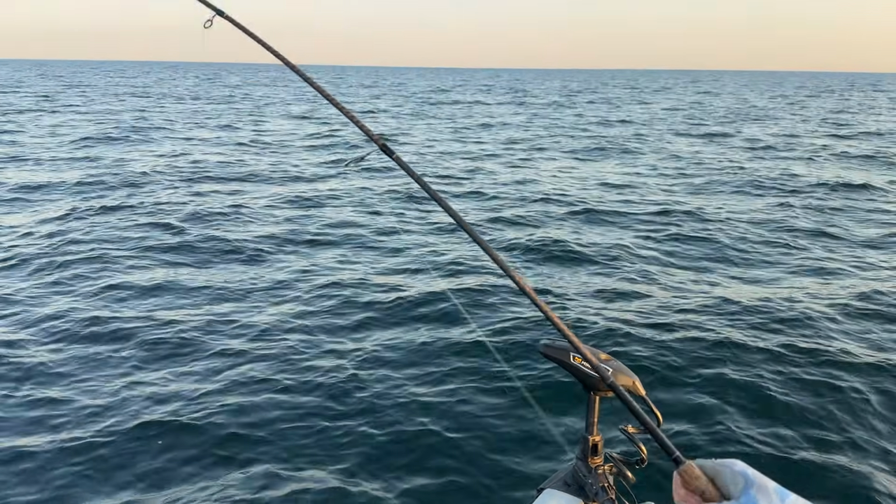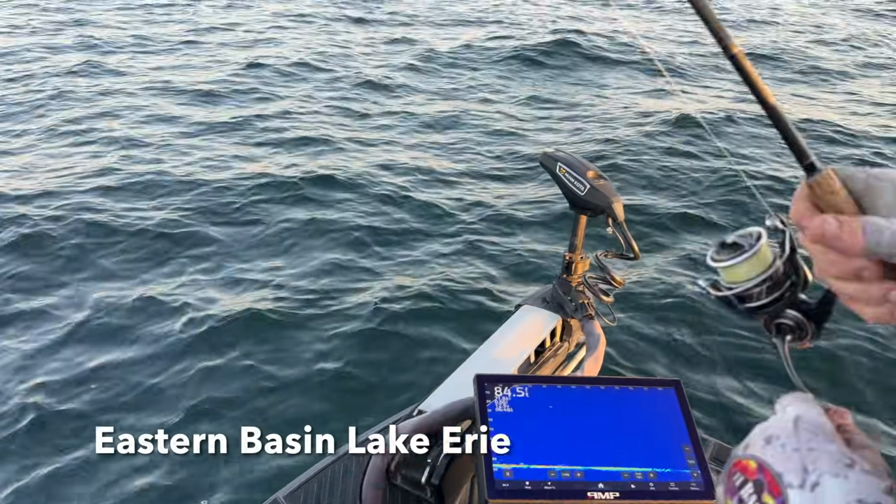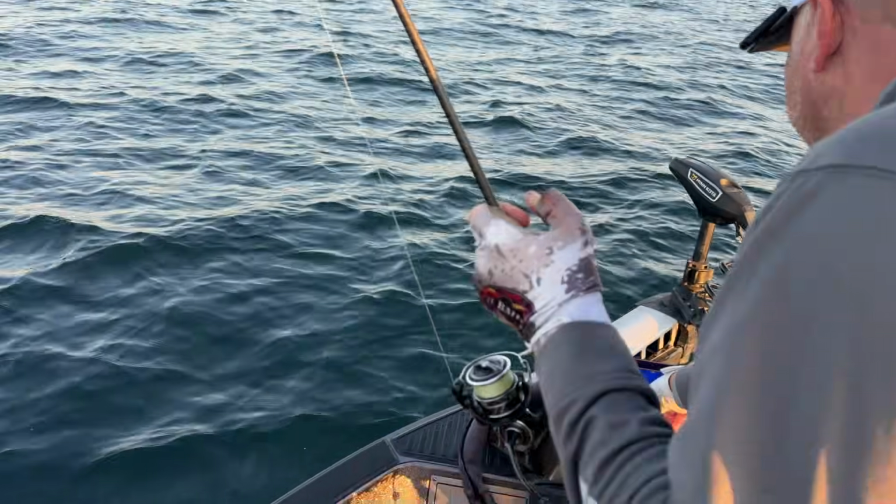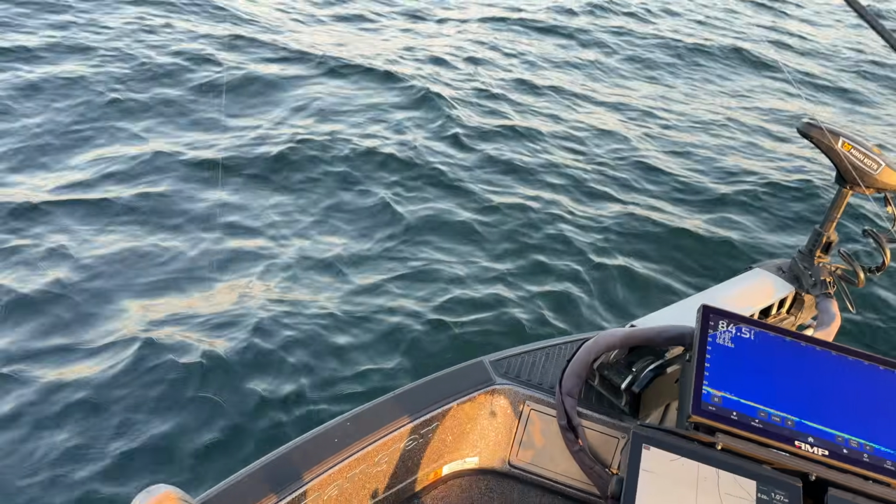Yep. Hooked up. This one was down about 40 feet, so another active fish up in the water column. You can see him coming up here on the forward. He's right about 20 feet now. Looks like a nice little red mark there. Here he comes. See if we can get this one up.